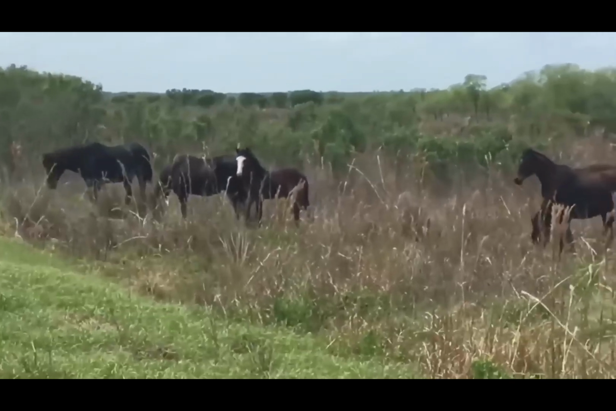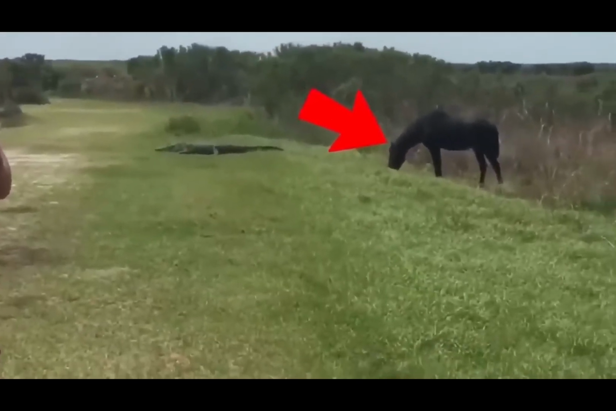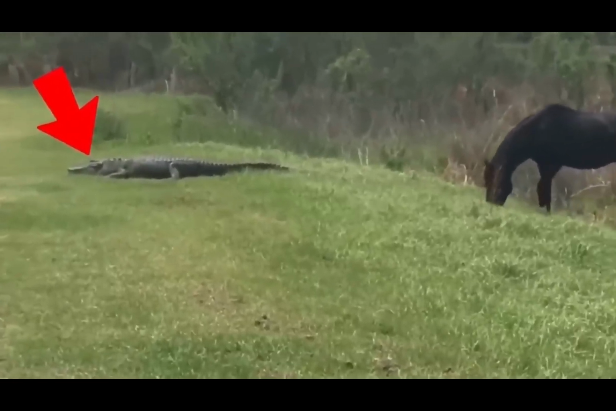We've brought another amazing adventure of wildlife for you. Just see this black horse grazing peacefully. But this peace is short-lived. Can you see the alligator behind him?